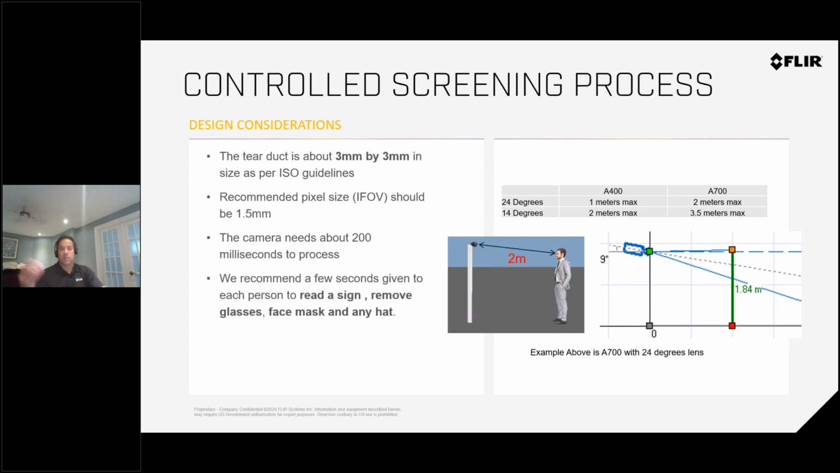It is recommended though to put a sign saying please remove your hat and glasses, or something to indicate to someone not to keep their glasses on, because it will not be able to measure accurately. You'll still get a temperature measurement on the skin, but you're not getting the close inner canthus temperature measurement.